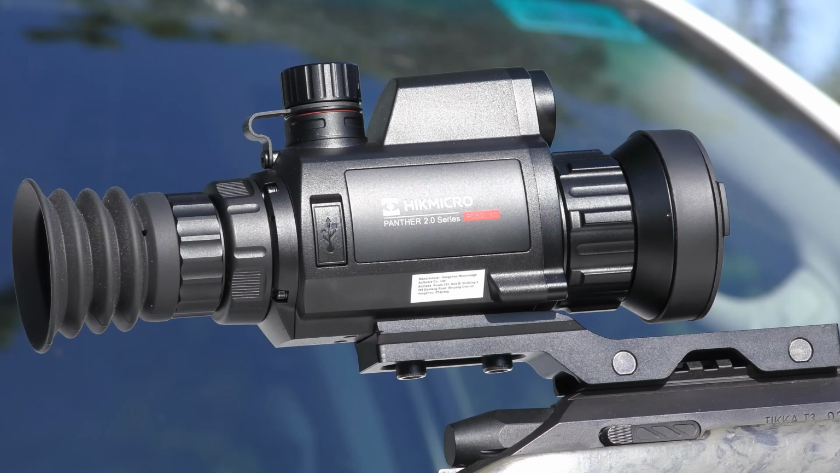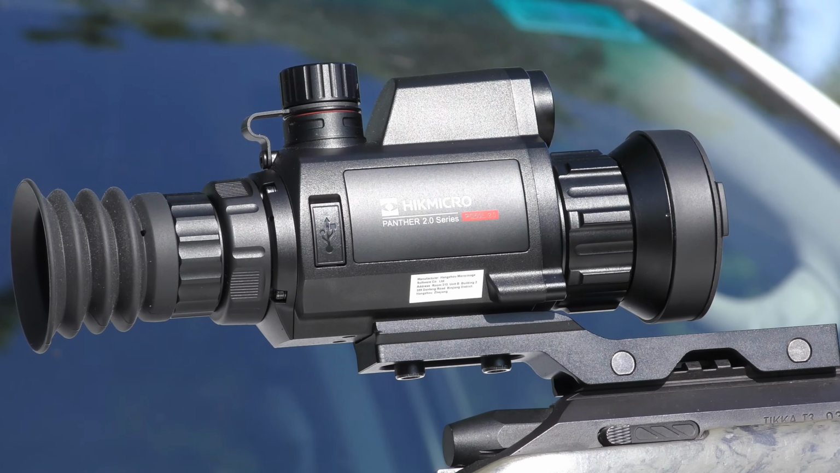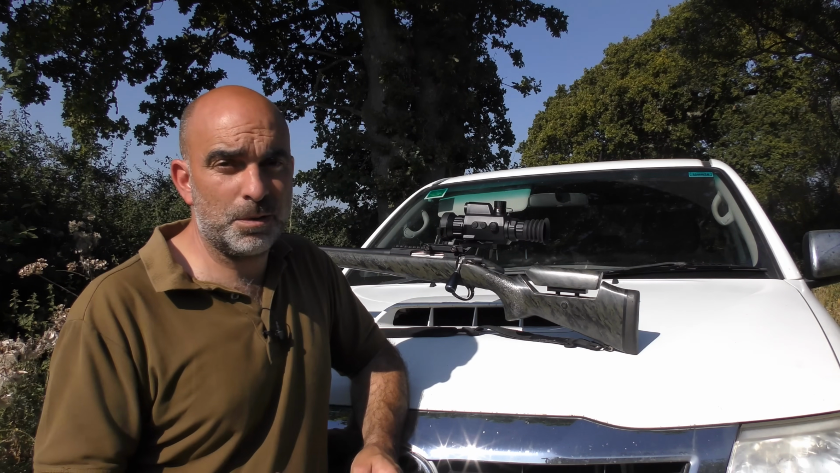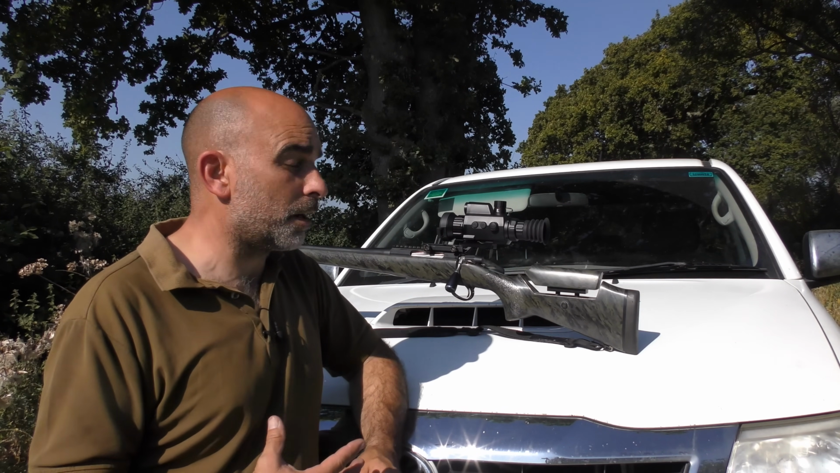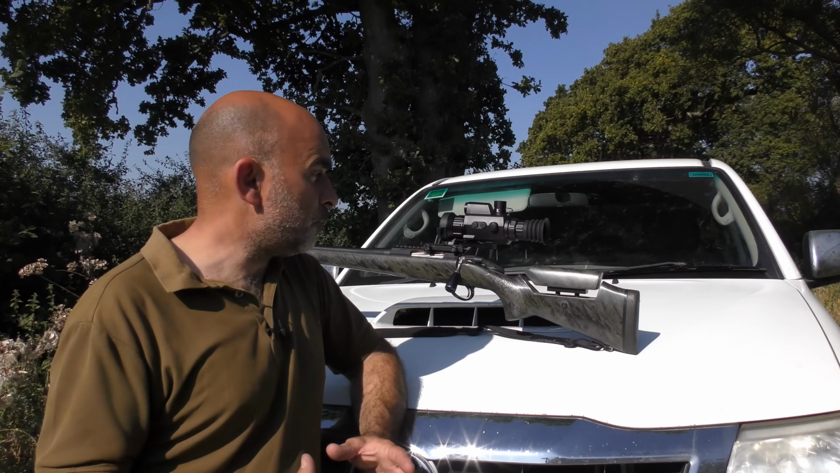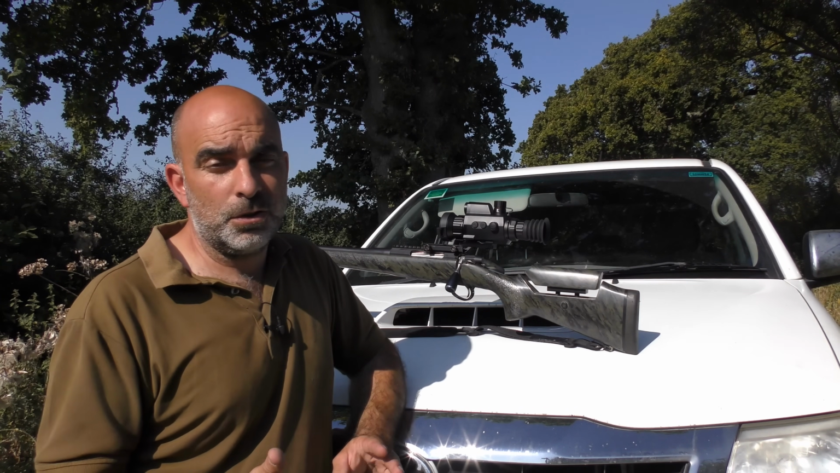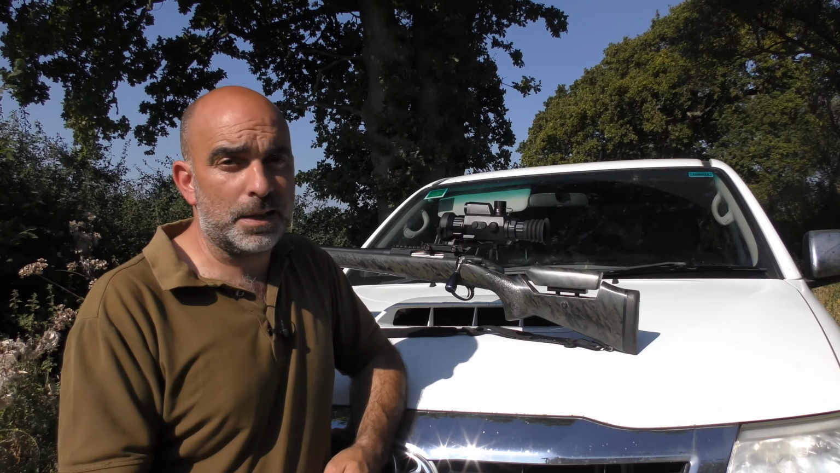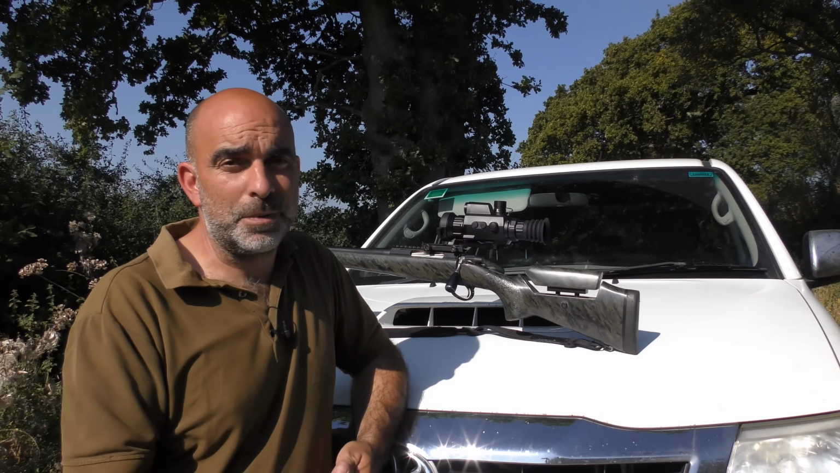So all in all, a really nice little unit, very, very sharp, and just very straightforward to use, which is probably, I think, what I like most about this scope. It really is very, very straightforward to use. So if you're looking for a good quality, good image, and something that's straightforward and easy to use, and a nice compact package, the Panther could well be the way to go.